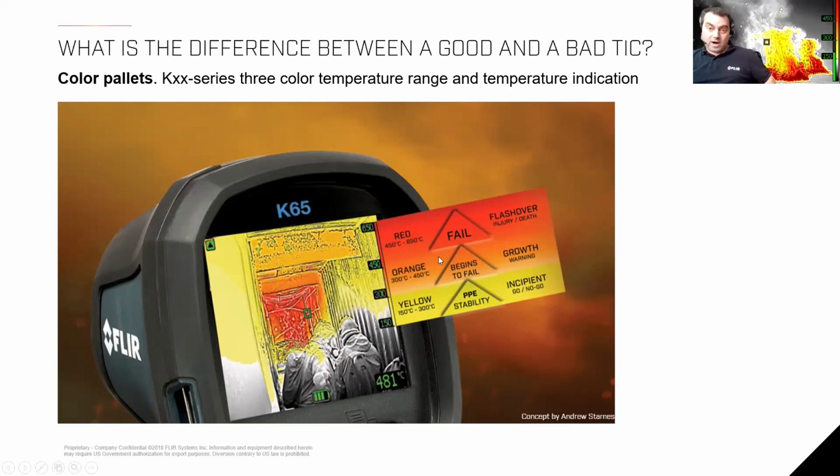Orange, you've got to be aware, because in a temperature range of 300 to 450 degrees, our personal protection equipment is getting unstable. The polycarbonate shield on a breathing mask is actually starting to cook at around 400 degrees Celsius, and that's where the polycarbonate starts bubbling up. That should be an indicator for us: if we are seeing firefighters with a surface temperature of above 300 degrees, it's an indicator to move back, right?